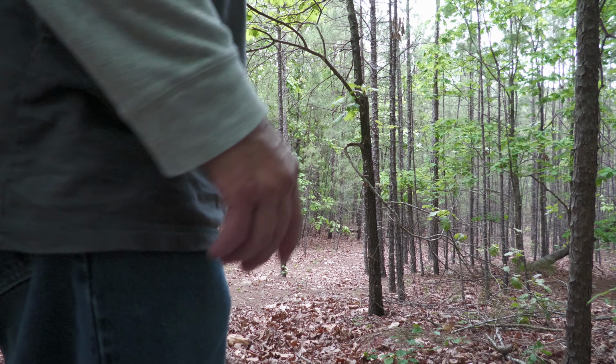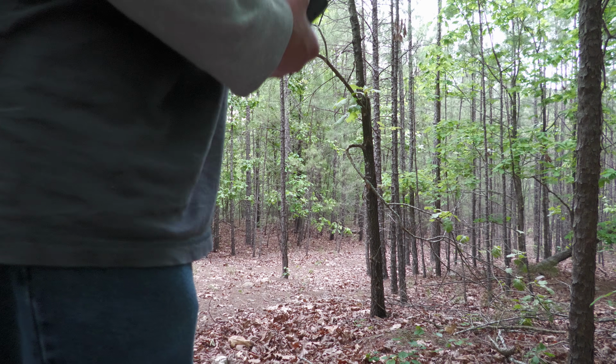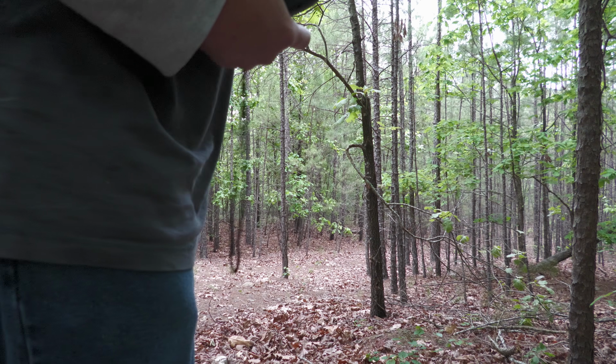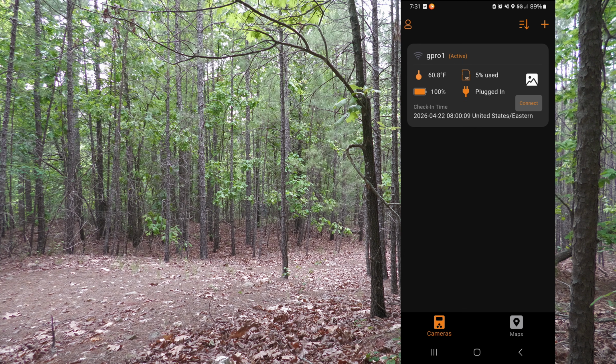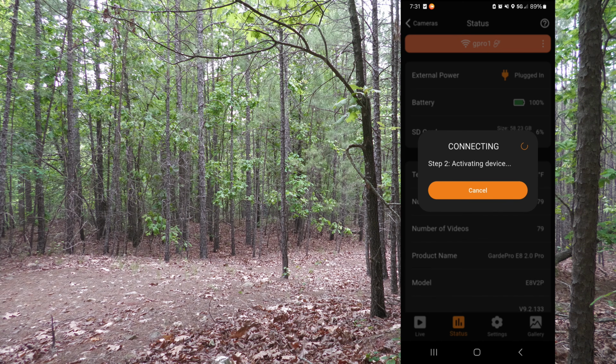All right, guys, I'm gonna step off about 55 yards. That'll be 165 feet approximately. And then I'm gonna test to see if I can connect to this. All right, looks like it's activating the device, so it did reach it.